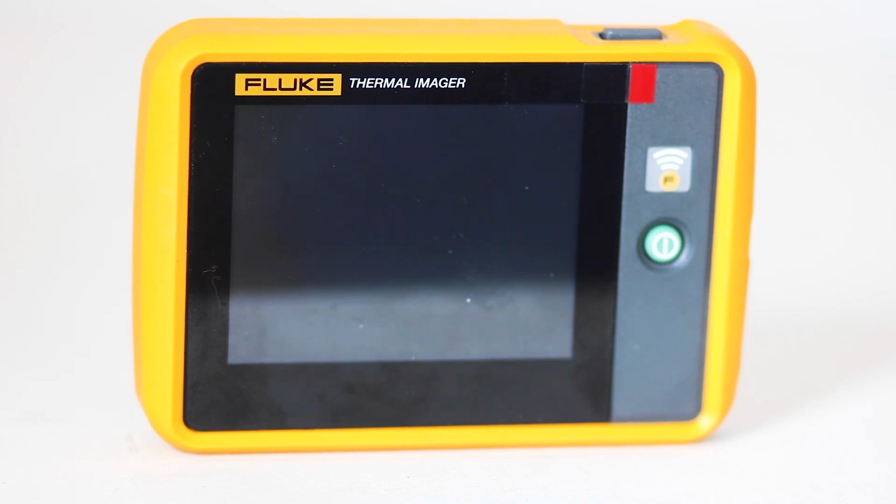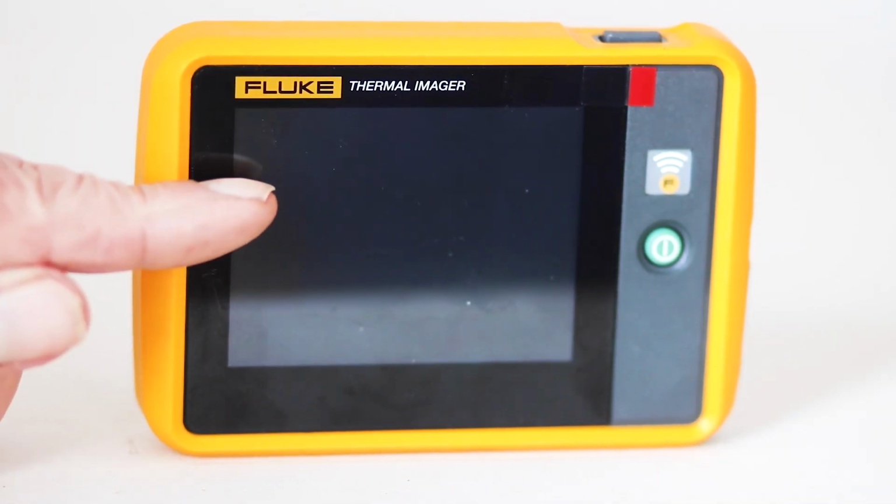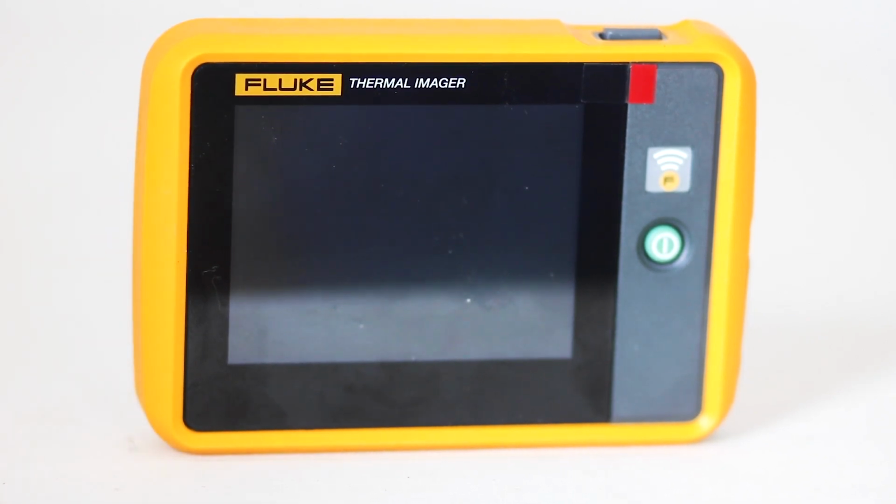Or you can see them in real time on the 3.5-inch touchscreen display with 120 by 90 infrared resolution. That's 10,800 pixels. At this resolution, the manufacturer recommends that it be used 3.5 to 4 feet from the target, but distant shots are also possible.